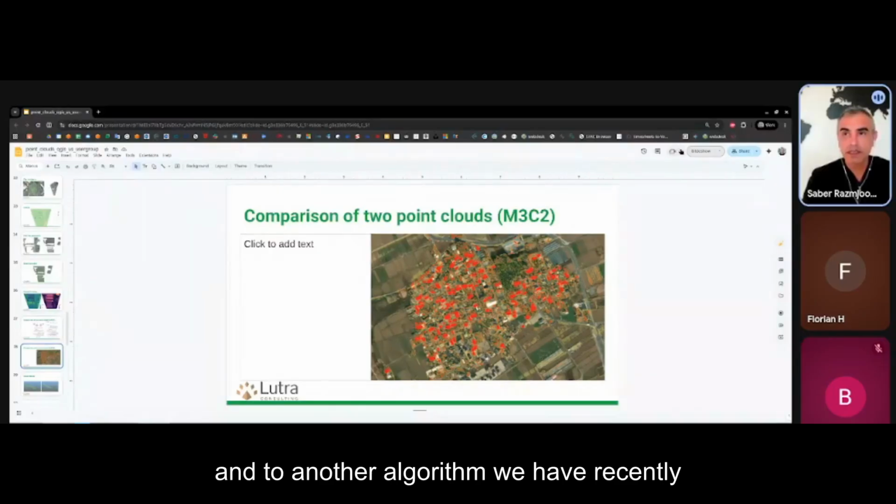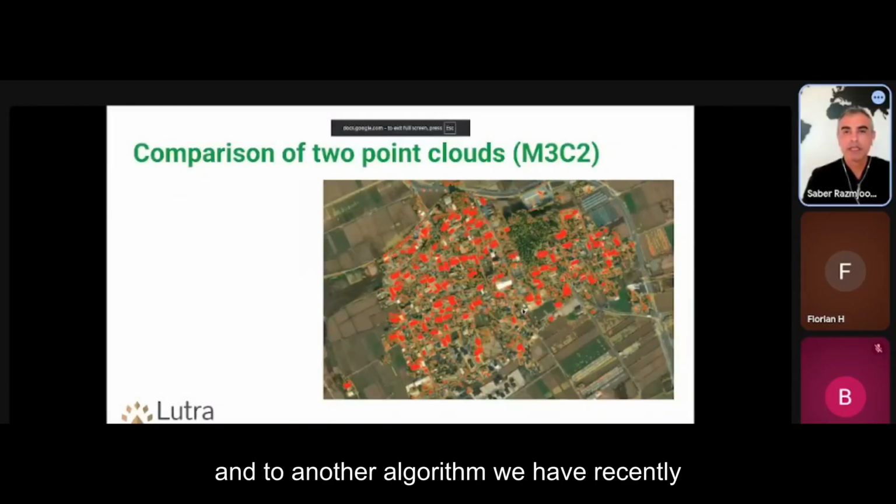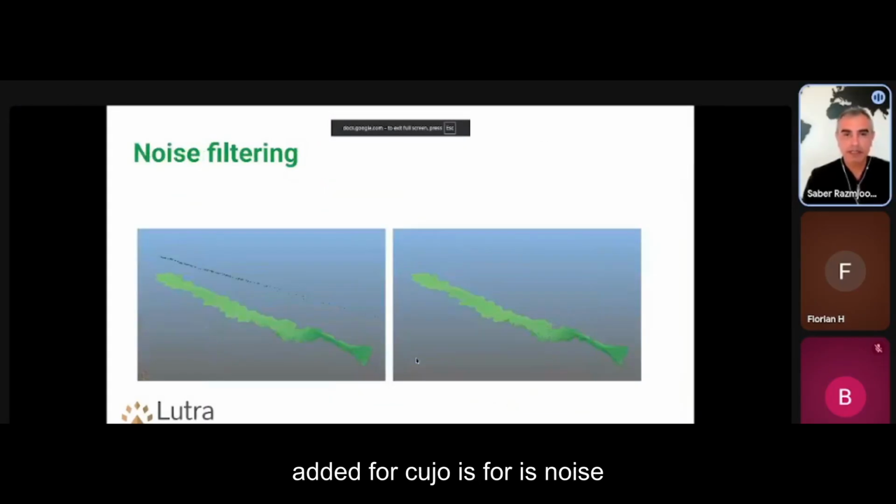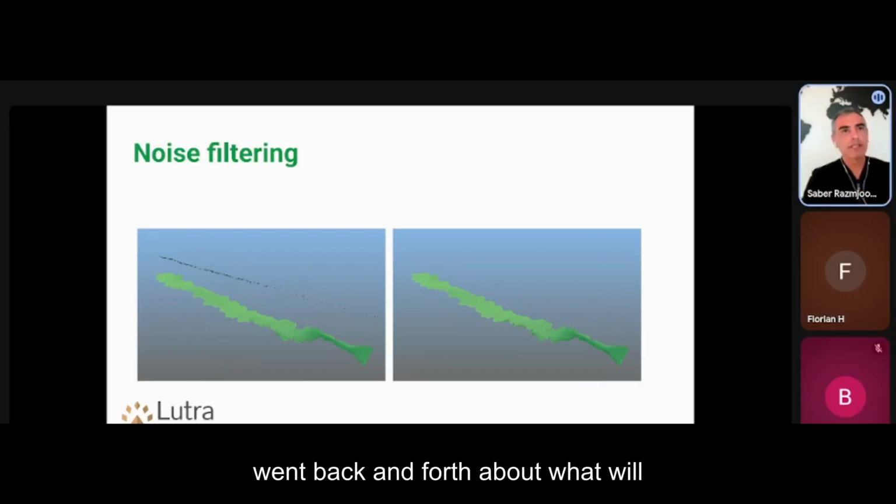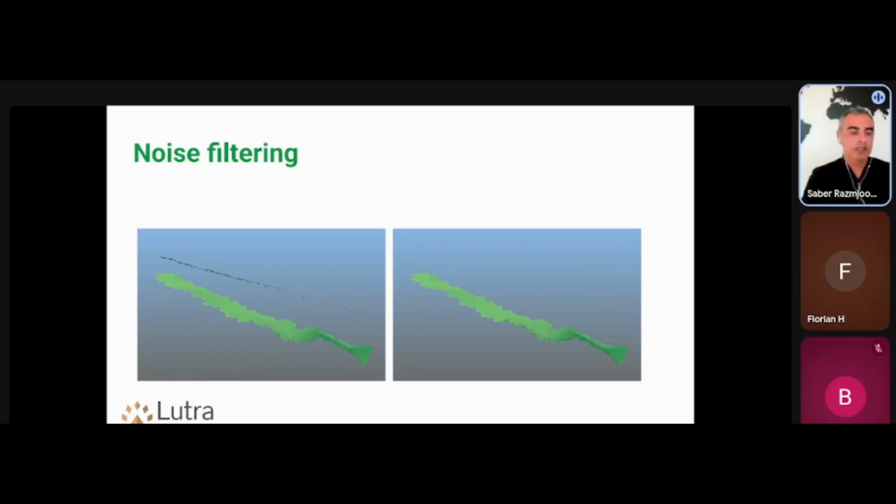And another algorithm we have recently added for QGIS 4 is noise filtering. So basically in QGIS 4, we went back and thought about what would be the workflow from a raw LIDAR survey to, let's say, a DTM.